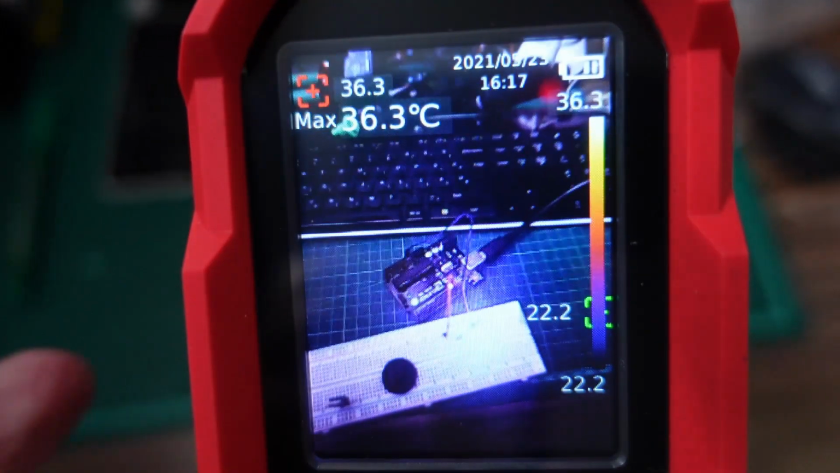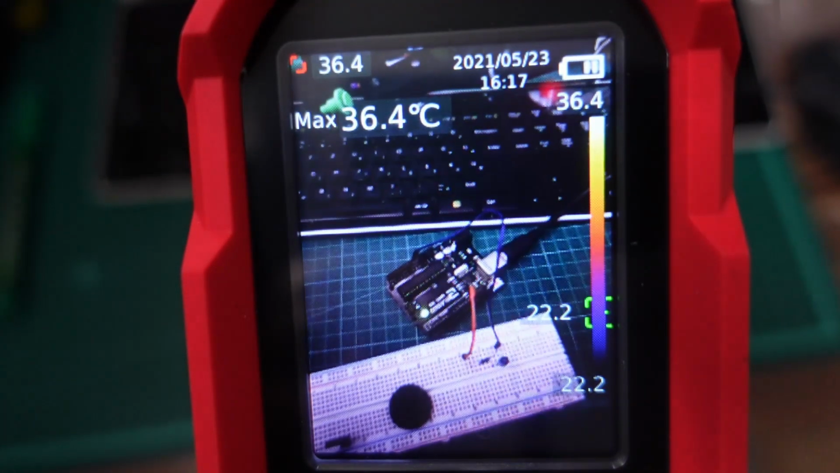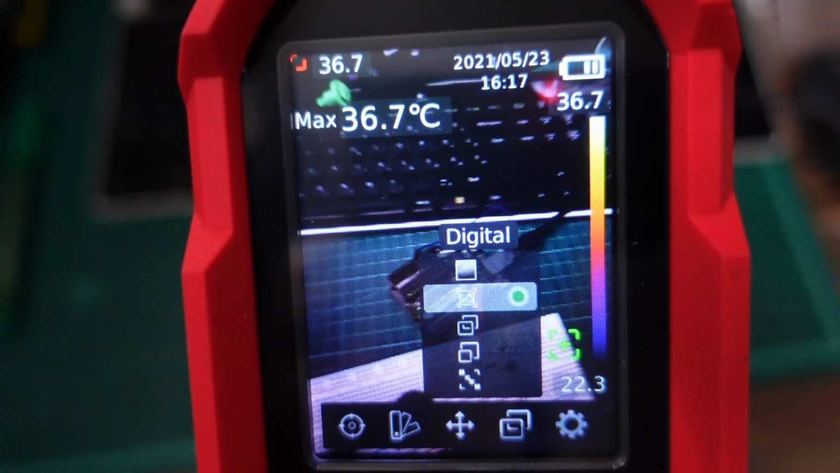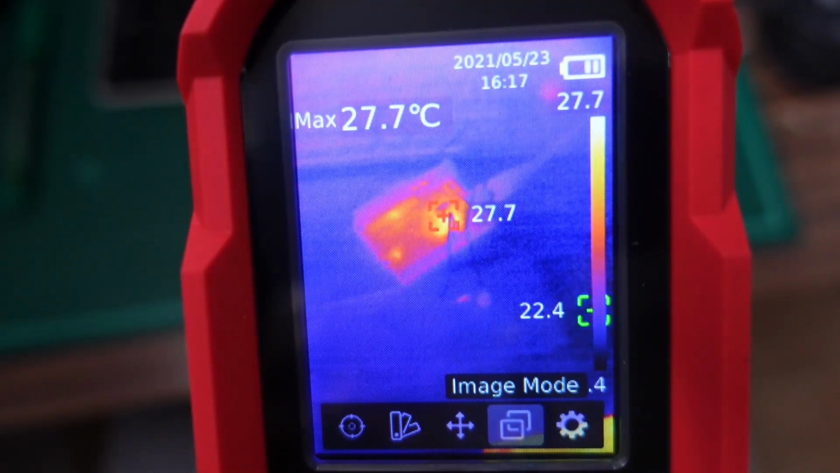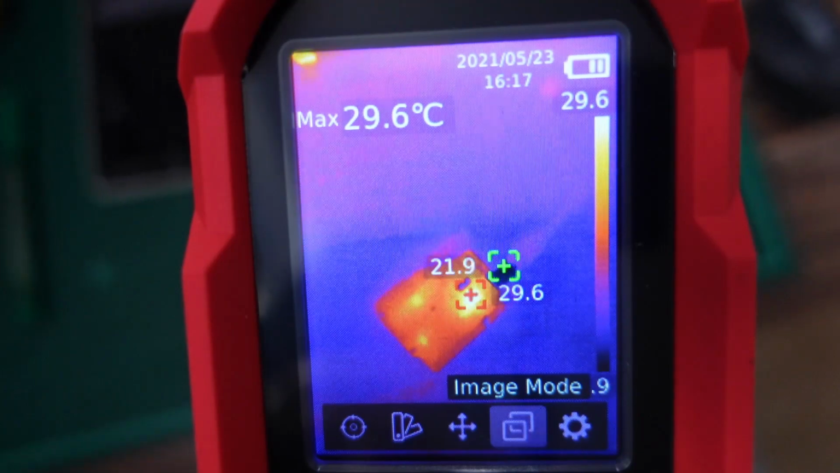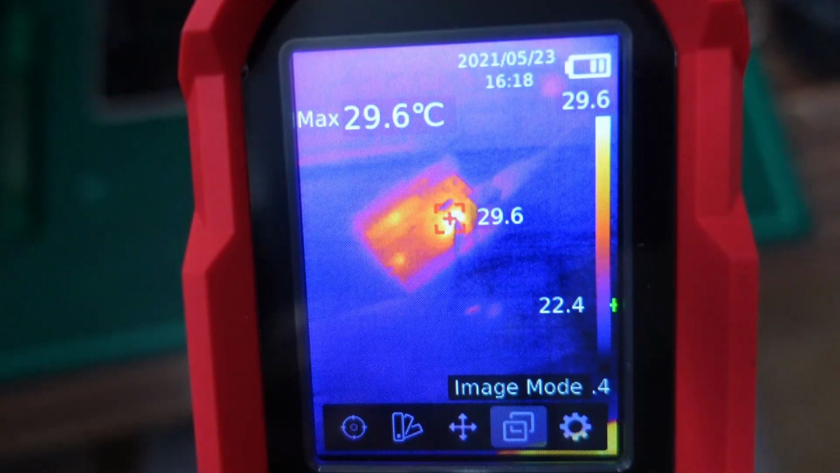In this last example, I will watch the Arduino Uno. Unfortunately, I cannot see the main board because it is inside. It would be good to follow, for example, the stepper motor drivers on the main board. But I will now watch this Arduino Uno running, blinking now for maybe 5 or 10 minutes, and here we can see those hot spots on it. You can even see here the resistor and the LED also make some heat.